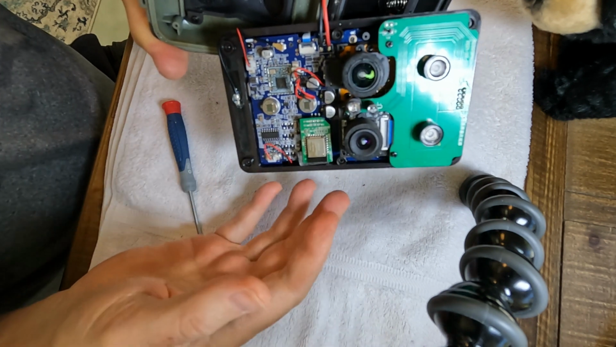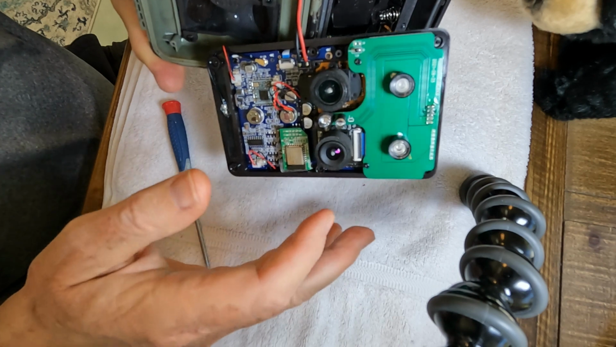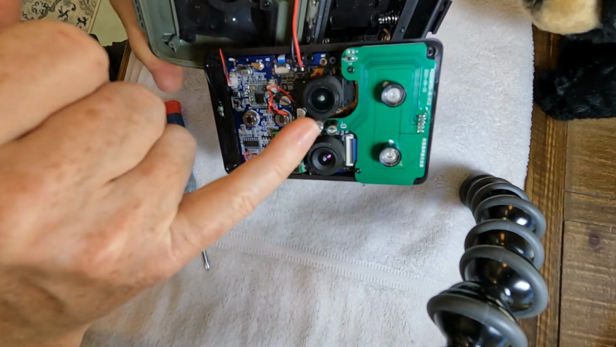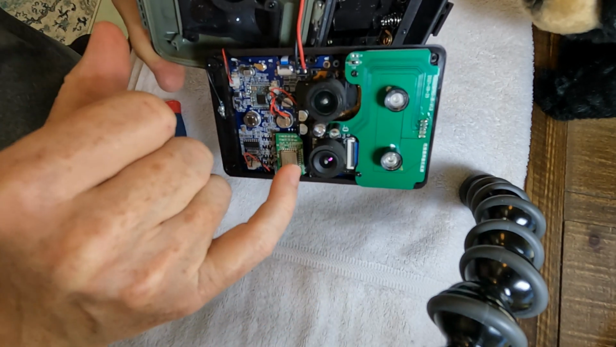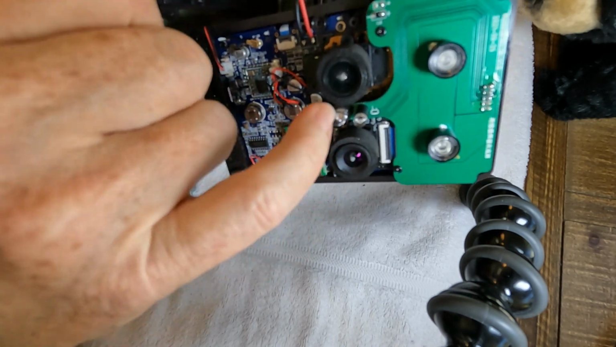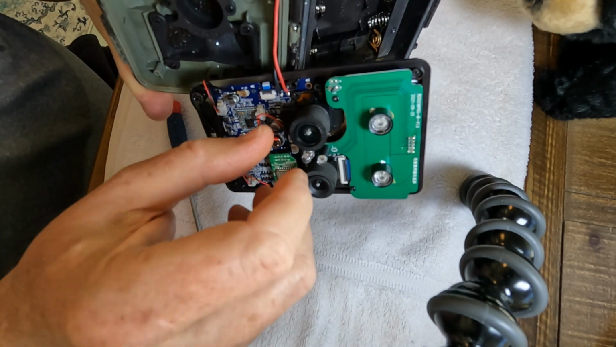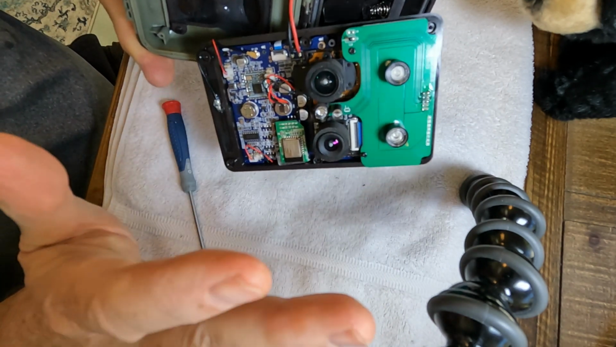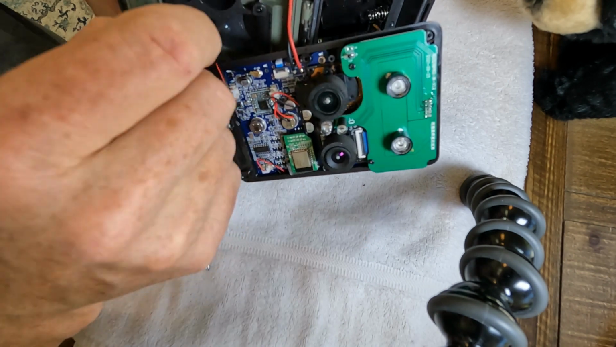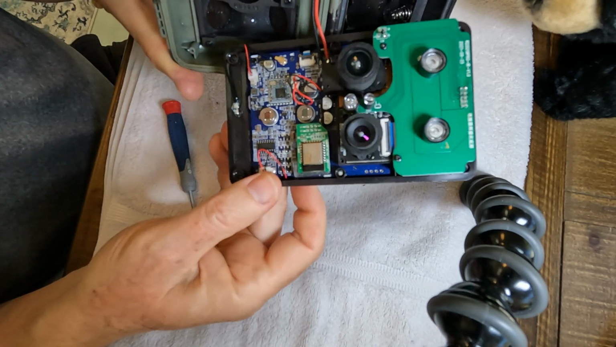Now, this is solid state electronics, so I've had cases where by thoroughly drying these out, they've come back to life. So now you can see there's actually condensation inside the camera itself here. Both of the lenses have got condensation, and those are removable, but I'm not going to do that right now. I'm just going to dab out as much as I can with some tissue, put it out in the hot sun and let it dry.